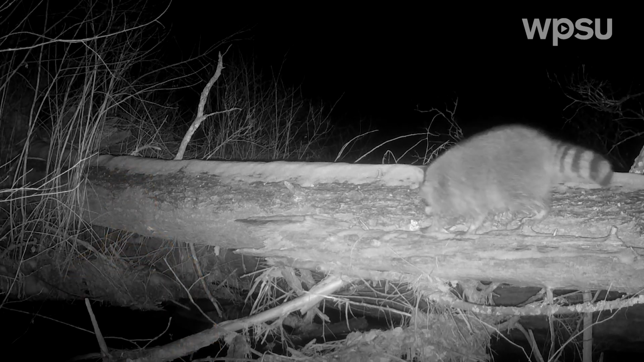Now here at our third camera location, only about 100 feet further downstream on Shavers Creek, we find another log bridge crossing the stream that provides easy passage for a lot of different wildlife.